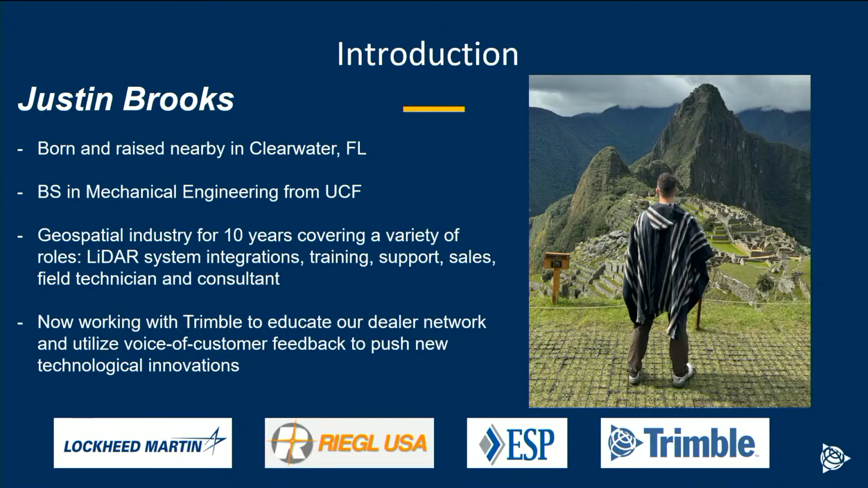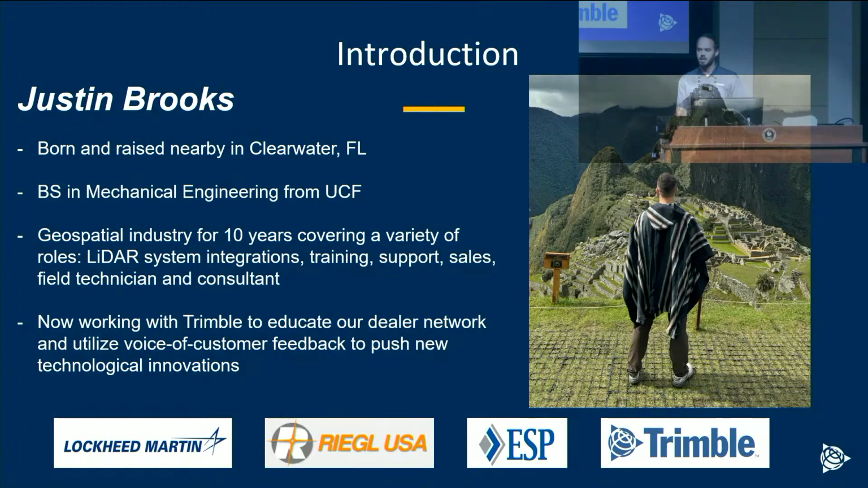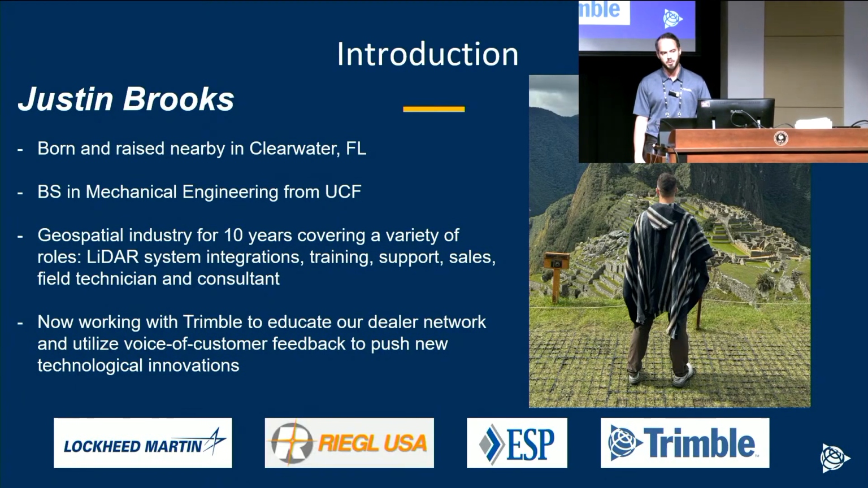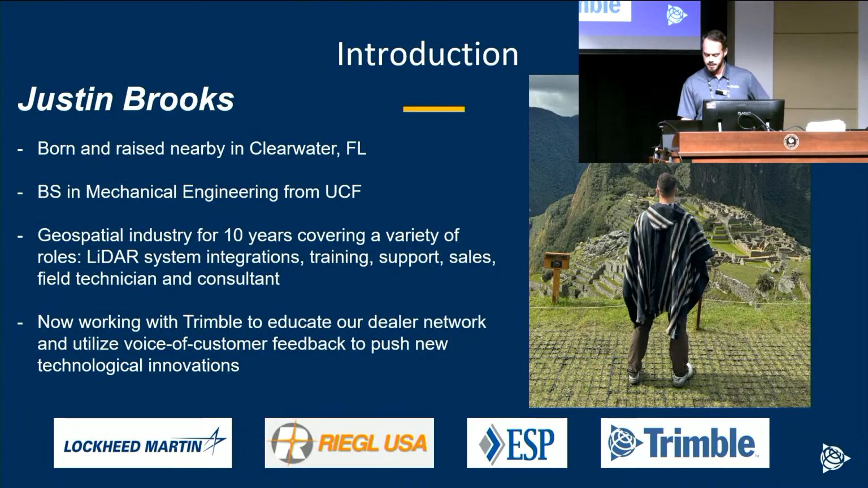I've been in the industry for almost 10 years now, which is crazy to think about. I've had a variety of jobs, from working integrations before these systems came as a turnkey solution, to actually doing these projects in the field and delivering them to utility companies or DOTs. And now I'm with Trimble, educating the dealers and assisting customers, taking the voice of the customer back to the engineers, and trying to increase the utilization of these systems across the board, right?